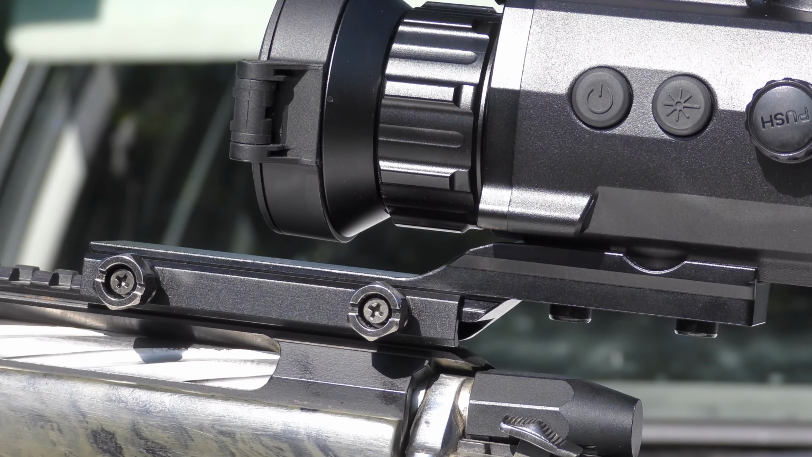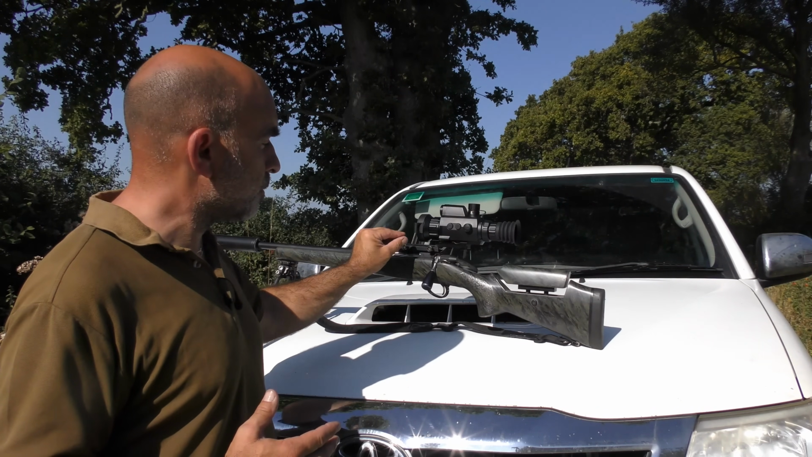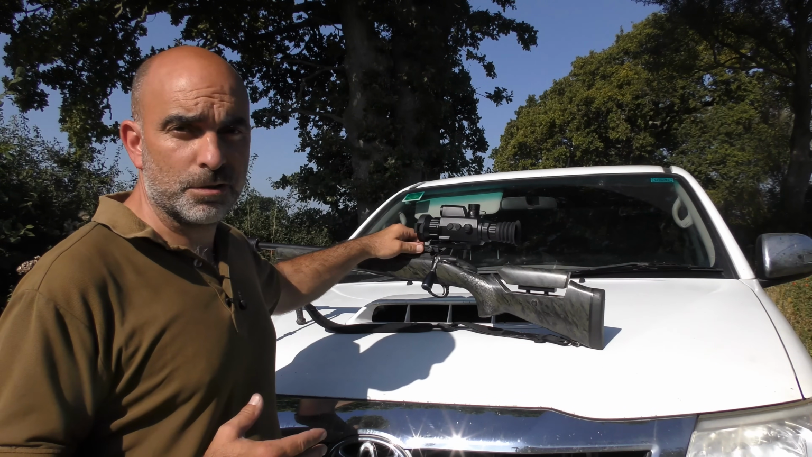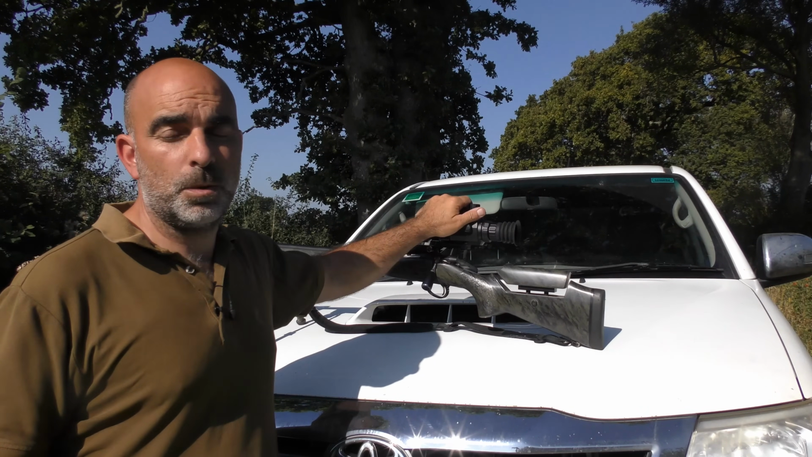Mounting the Panther is also very easy. One-piece mount there, which just bolts onto the bottom of the scope, and then it's got 2 lock-in bolts to attach it direct to a Picatinny rail. I've got to say that I was very impressed with the picture quality of this scope.